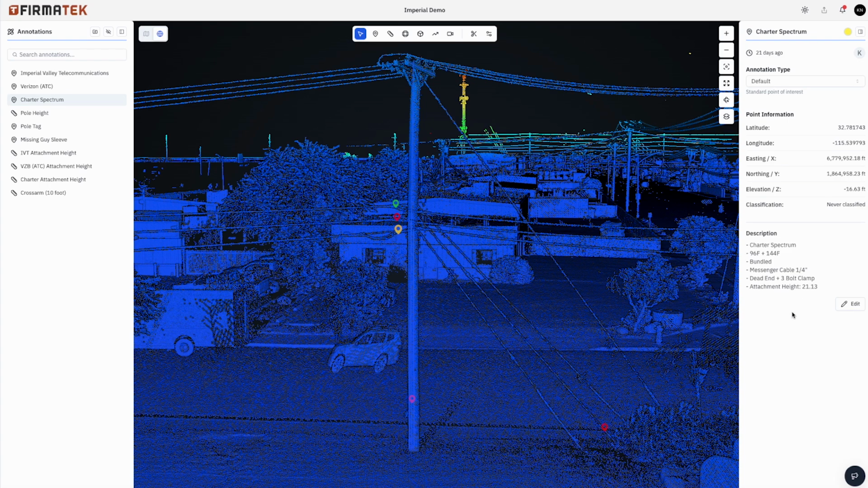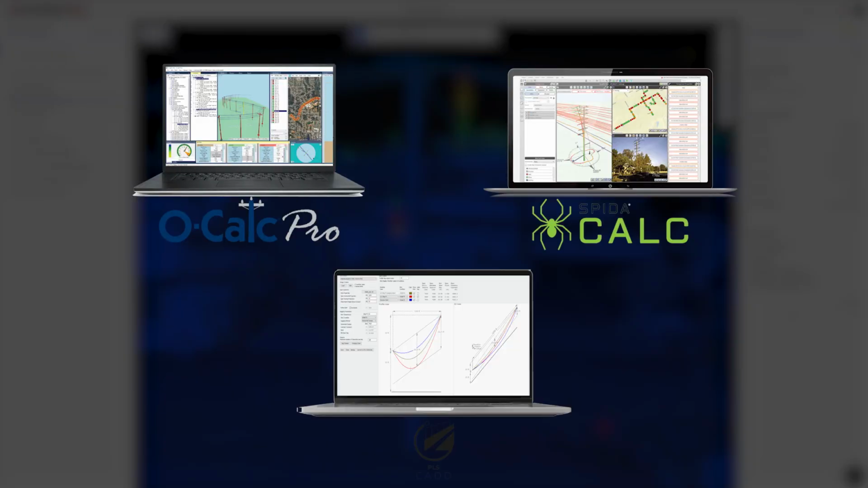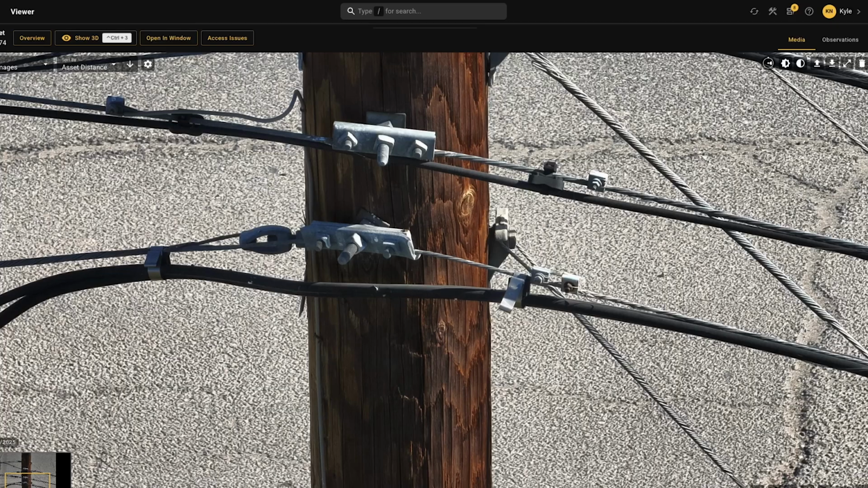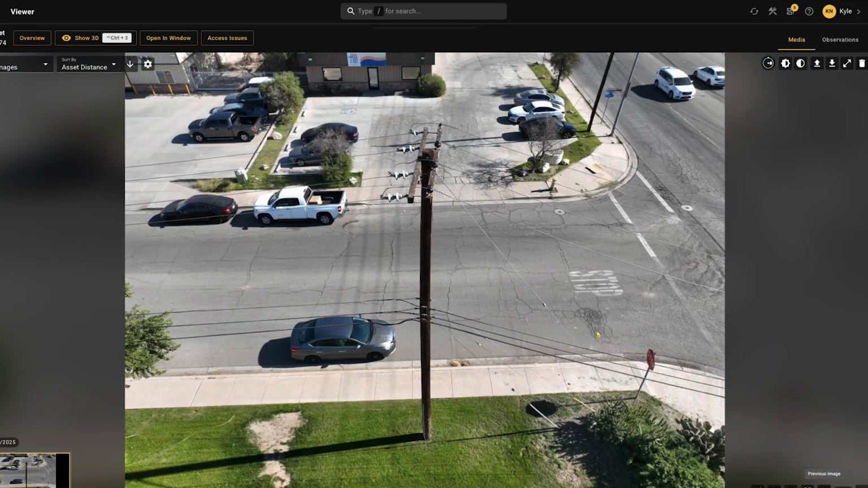So all of this information helps us to go in and create a pole profile to run pole load calculations on, whether that be through OCalc or Spidacalc or PLS CADD. We can also take this information with our LiDAR data as well as our visual data, and we can see here things like compliance pieces.